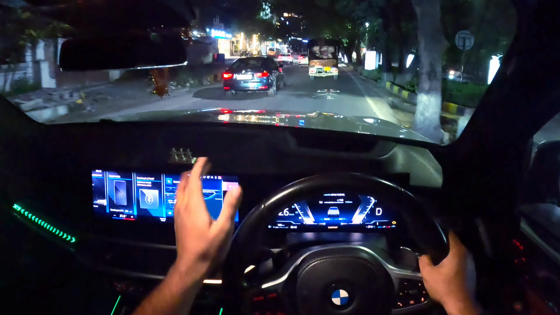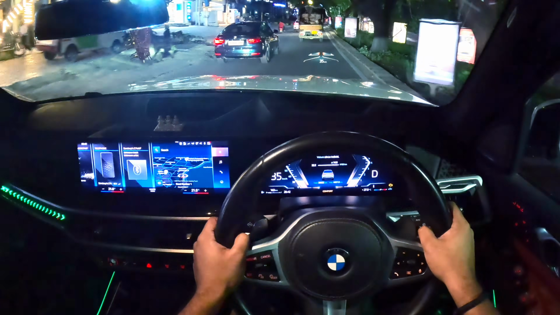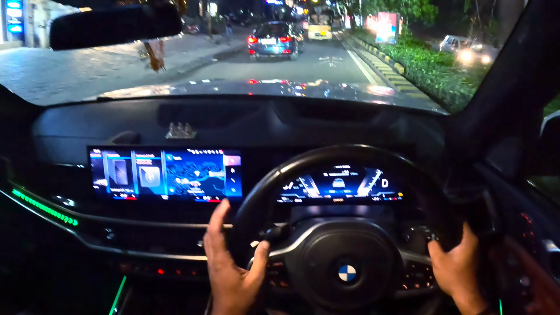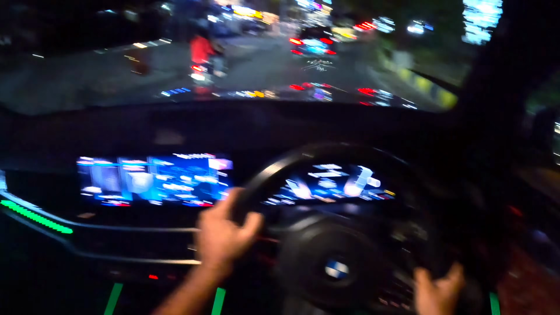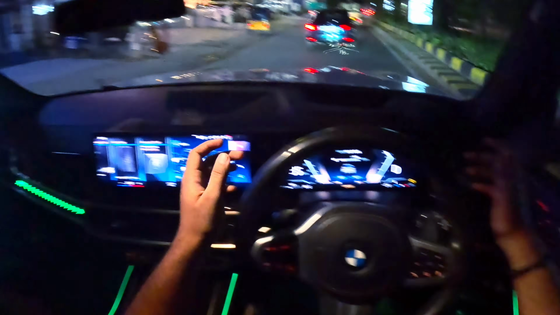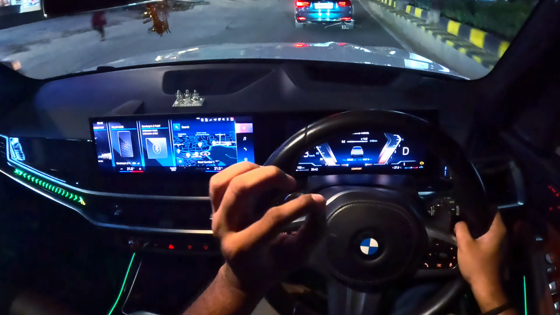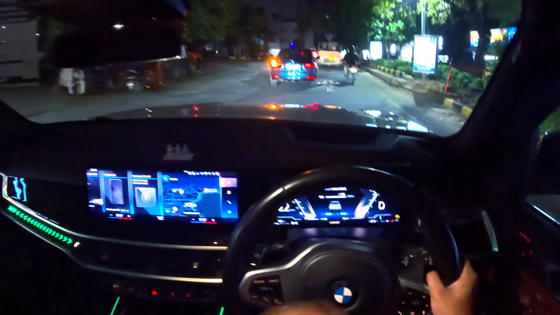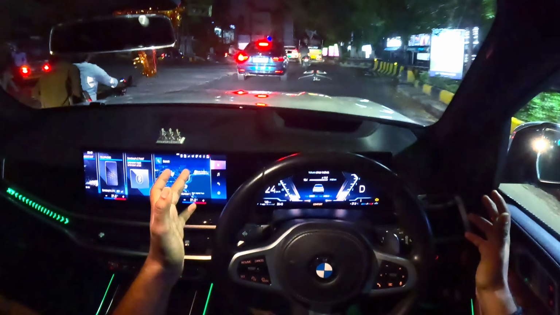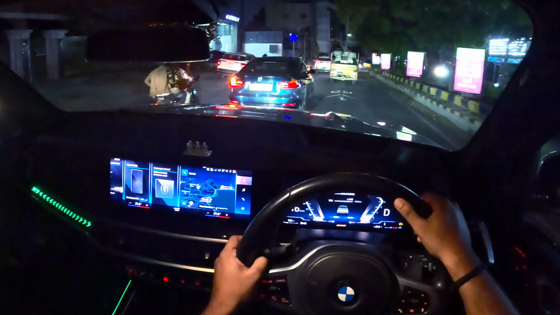So today in this video, I'll show you how well this car pulls, and how amazing the engine is. It hardly feels like a big 7-seater because of the engine. That beautiful inline 6-cylinder BMW engine picks up without any turbo lag, just like that. It's so effortless.